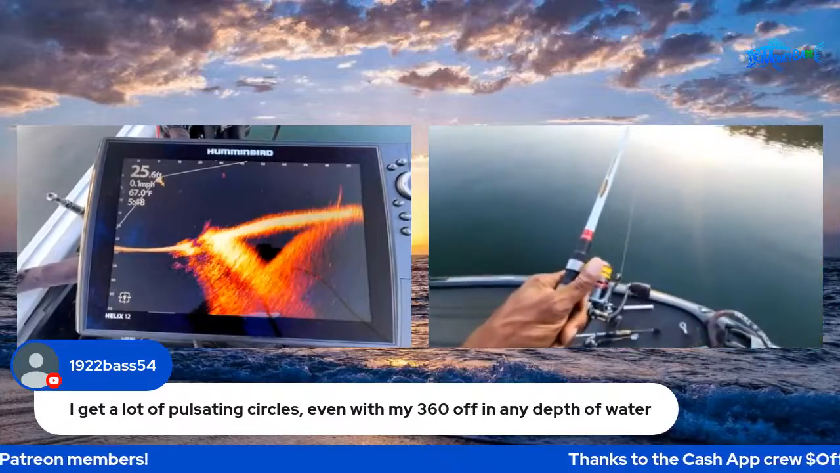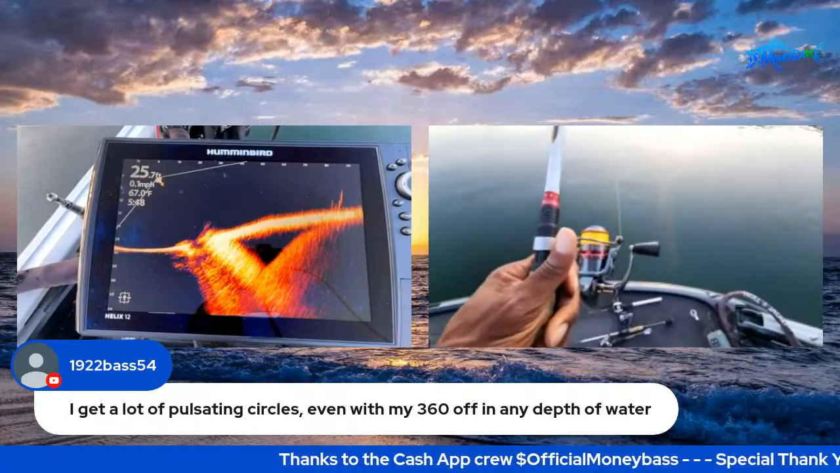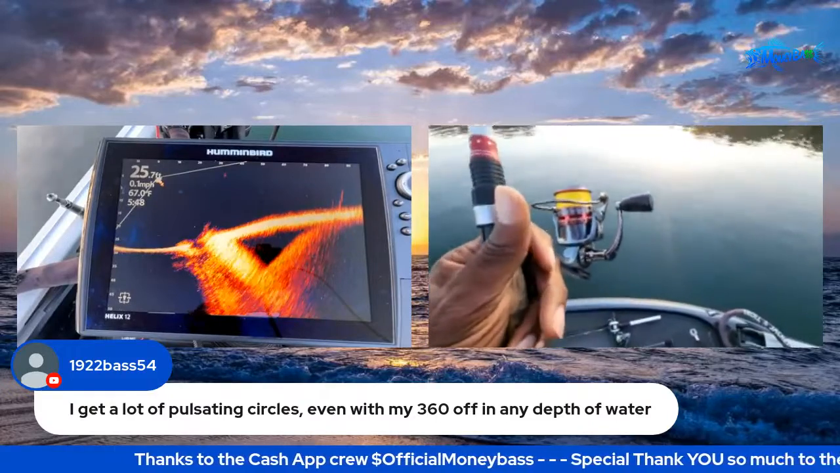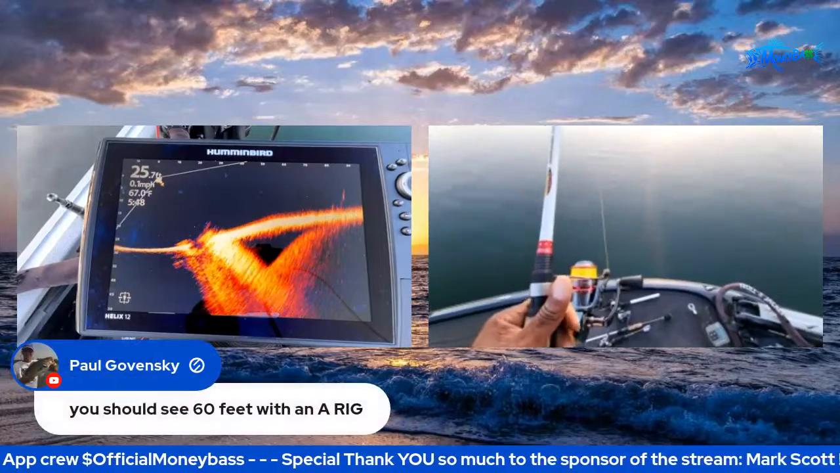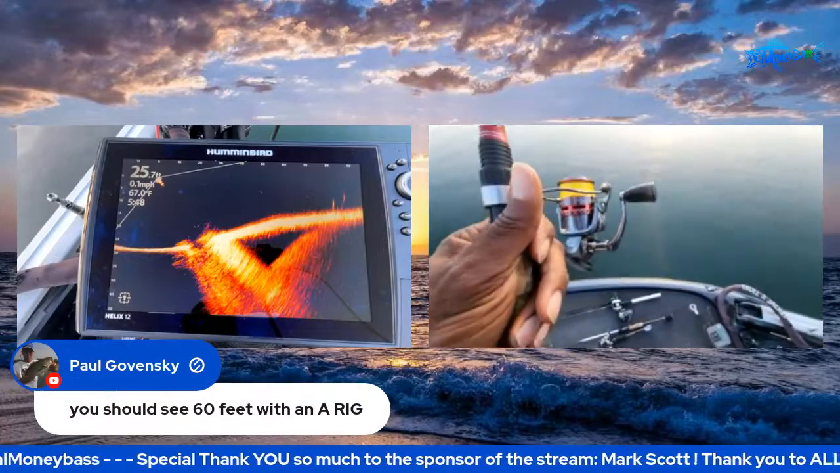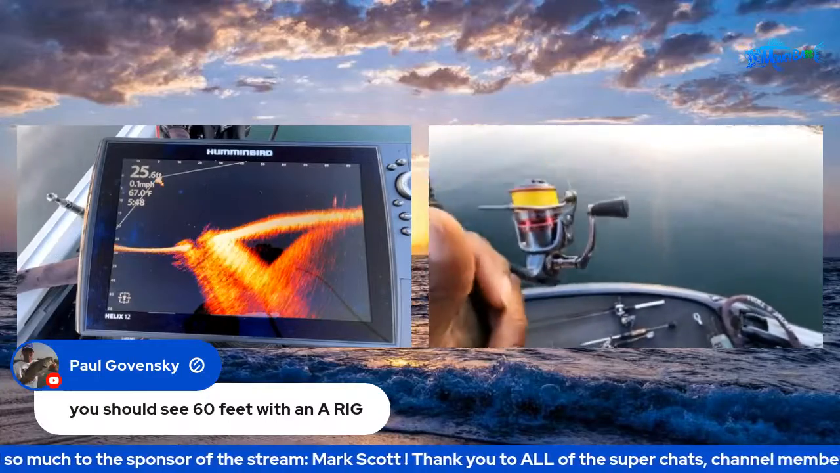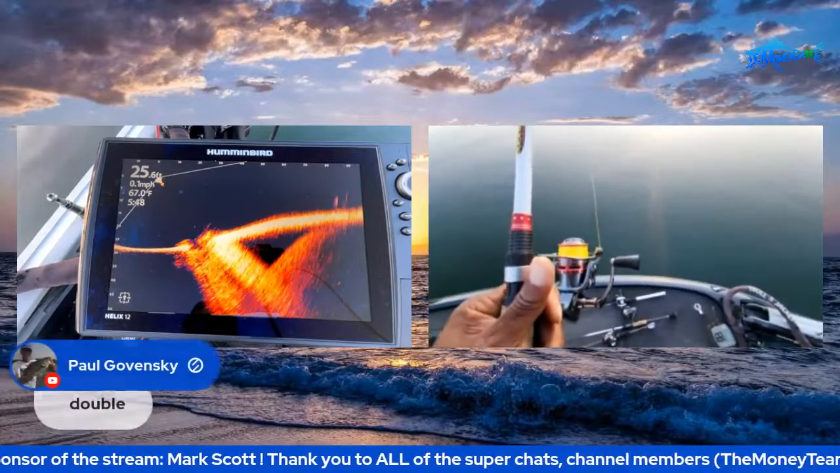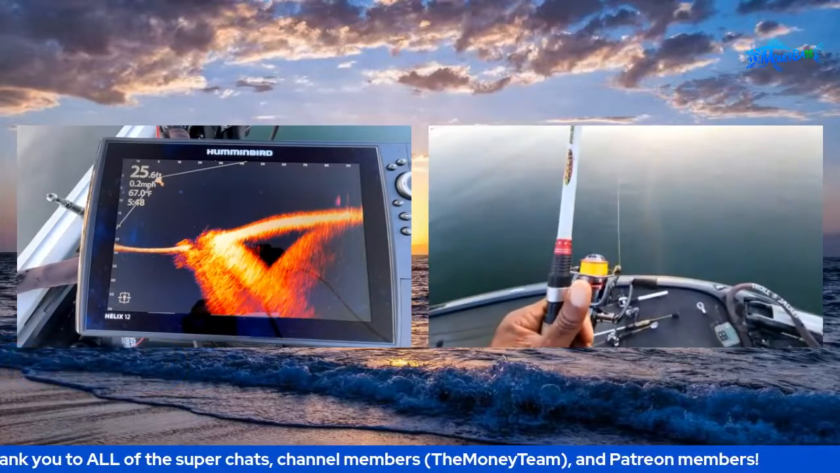All right, so we have one vote for double. We have one vote for single, but Paul Gavinsky is a member of the money team, so he's trying to pull rank on that one. Let's see who else we have. He says you should see 60 feet with an A rig. Let me see. I better get lessons then. Been over 3 months for me. All right, so Paul says double. Steve says single.